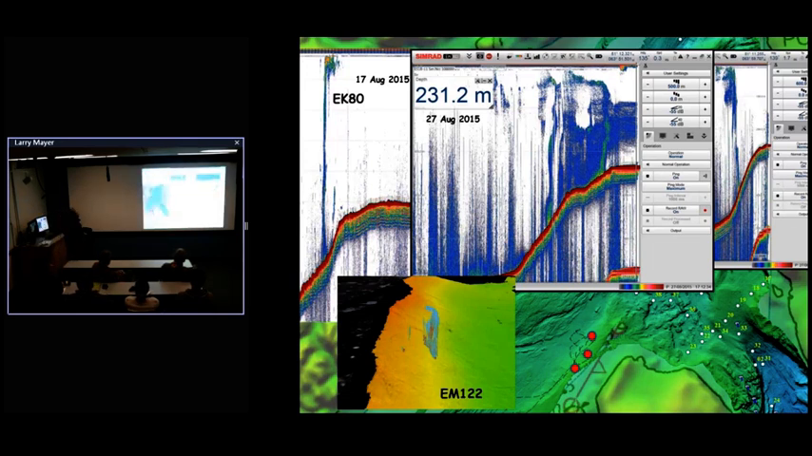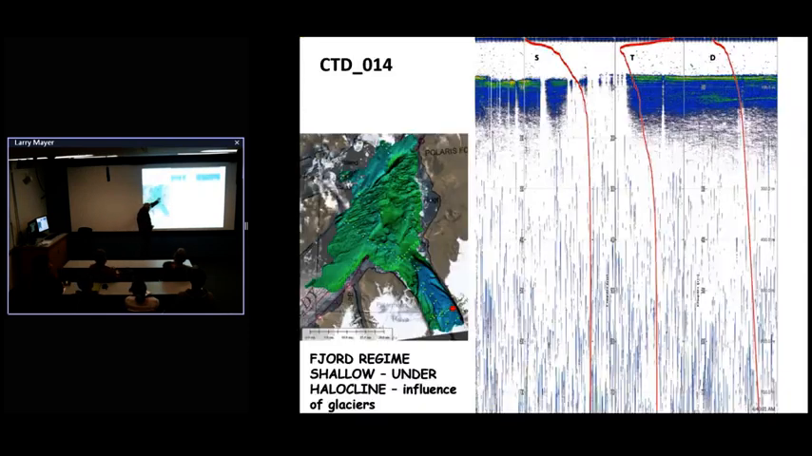Okay. The other interesting thing we started to notice as we were surveying in the fjord with the water column data is that there was a very strong midwater layer, in this case at about 90 meters or so. We first noticed it typically at the mouth of one of these tidewater glaciers, these glaciers that are coming on the side.